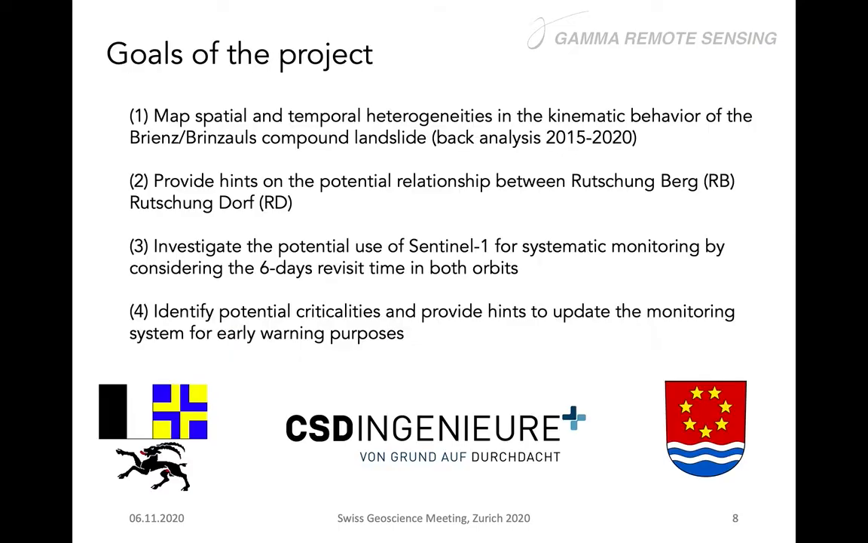So the project is building on these main questions. It was a collaboration, funded by the Canton Graubünden and the Gemeinde Albula in collaboration with a CSD engineer. The four main points we were investigating were: first, we wanted to map the spatial and temporal heterogeneities in the kinematic behavior of the Brienz landslide in the period 2015-2020, which is covered by the Sentinels.